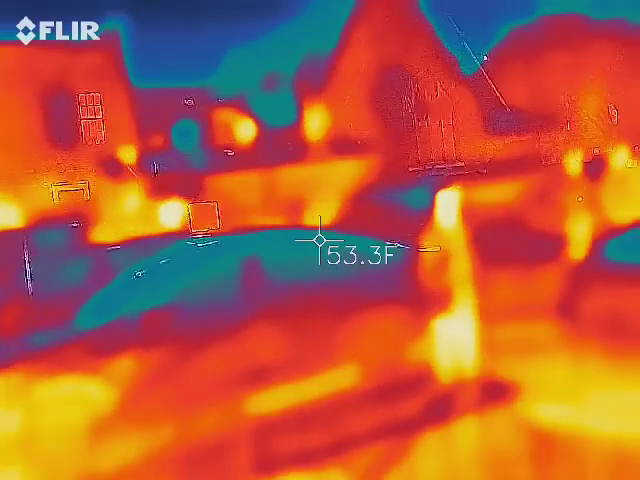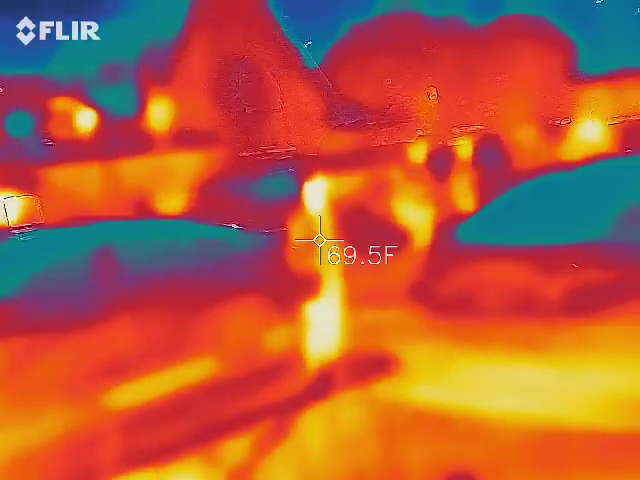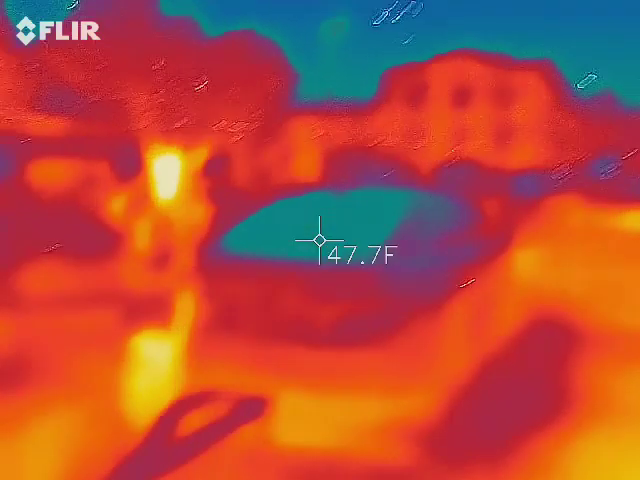Thermal. You want to take thermal readings? Not yet. Oh yeah?